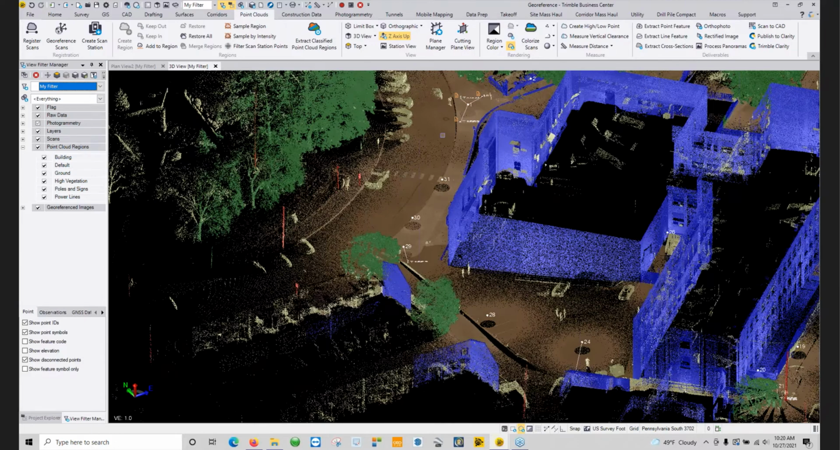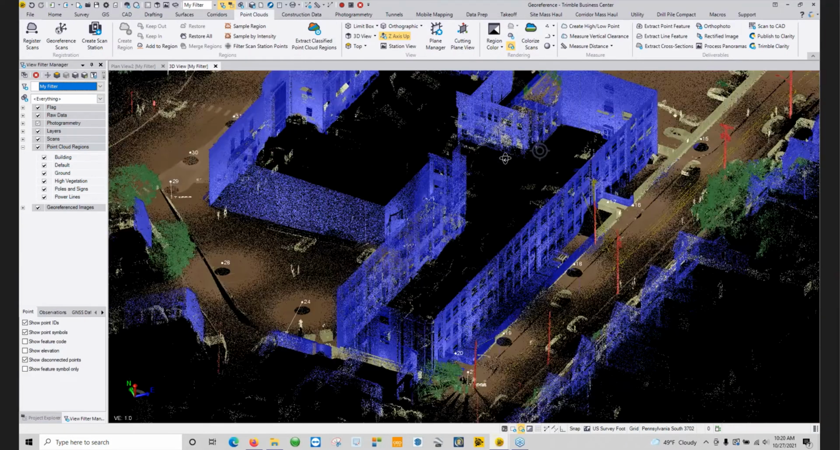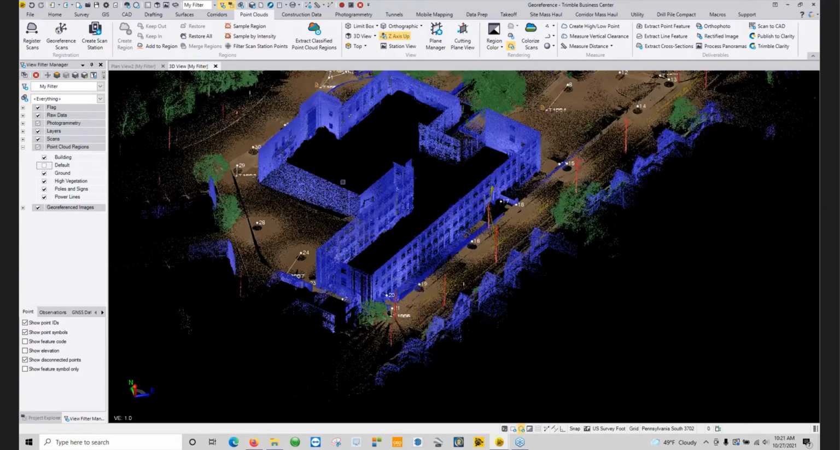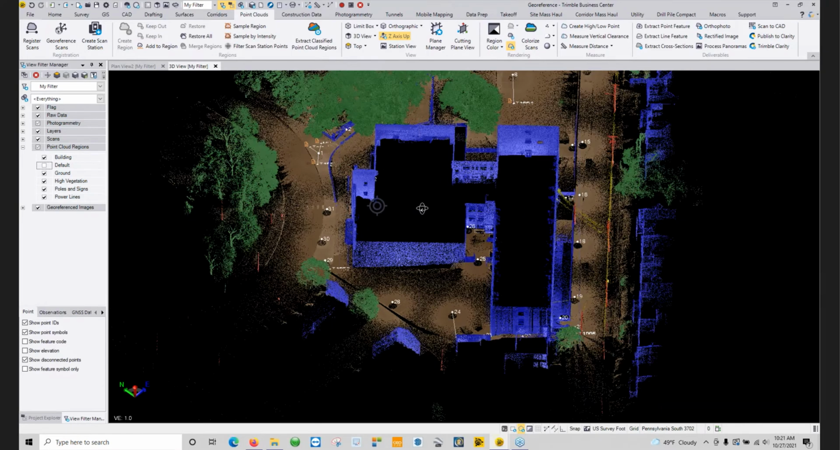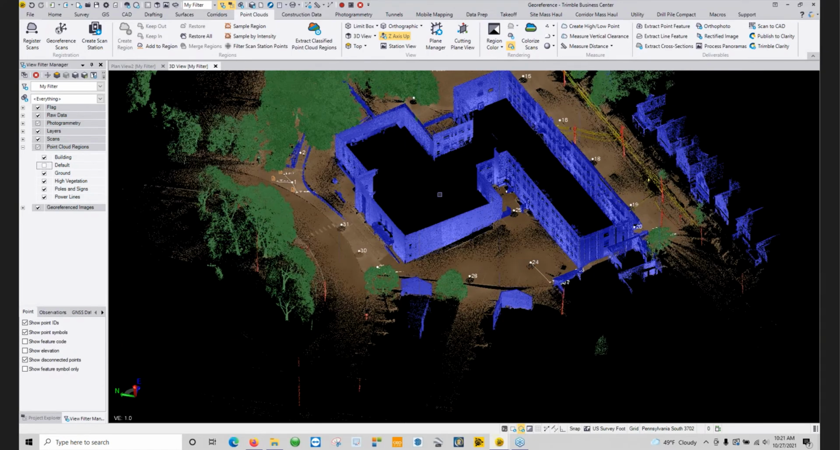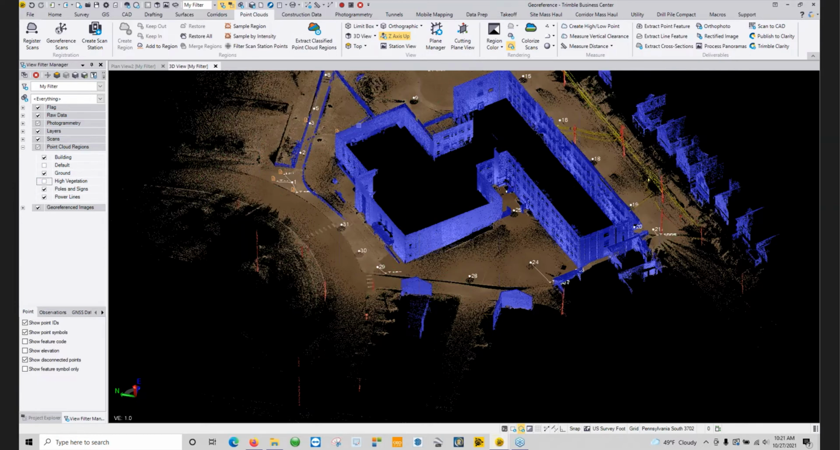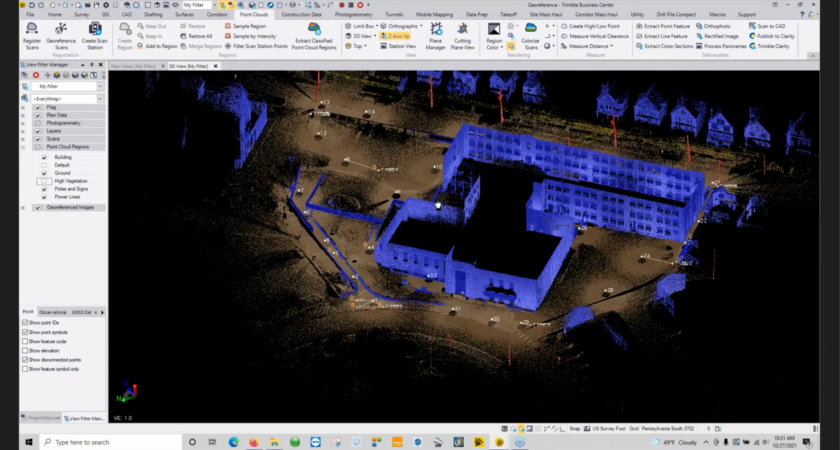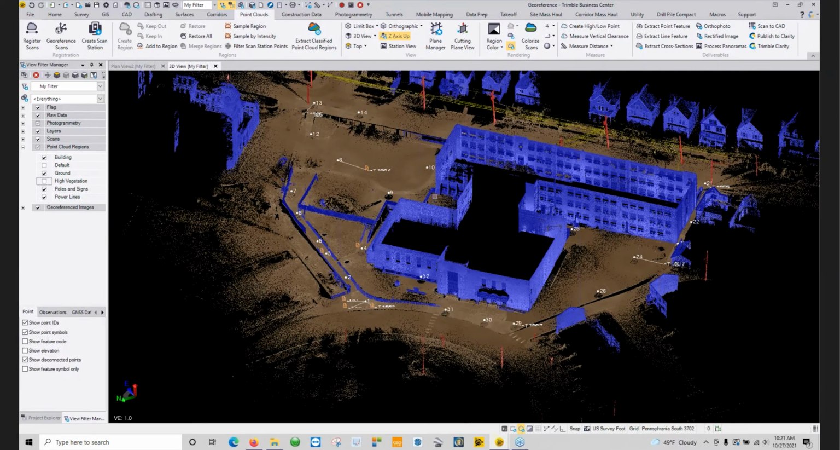So you can see that's where people are standing in the scan and where the vehicles are and a few other things. So if I just turn off the default region, now the lot's primarily empty, and I just have my building footprint there, my building and my high vegetation. Turn my high vegetation off, and there's my area of interest, and now I can actually start drawing lines and all of that on here.